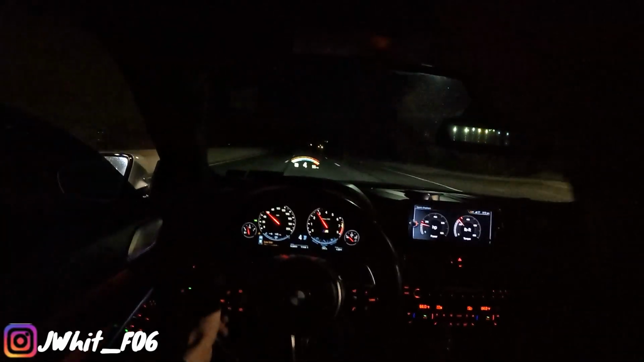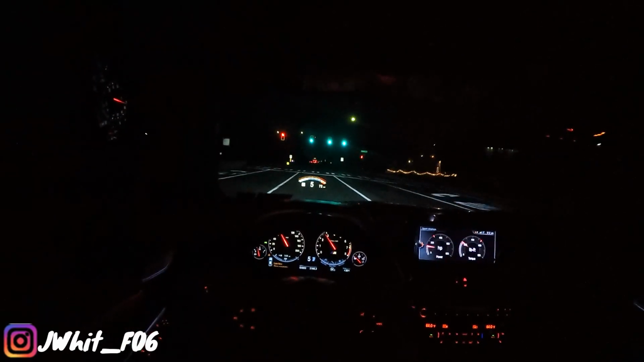So, as per usual, I'm filming this on my GoPro Hero 10 that I always film my videos on. But I've heard, I don't know if it's true or not, that apparently the GoPro Hero 12 is a little bit better at nighttime. But I don't know if that's a setting thing or if that's just the camera.